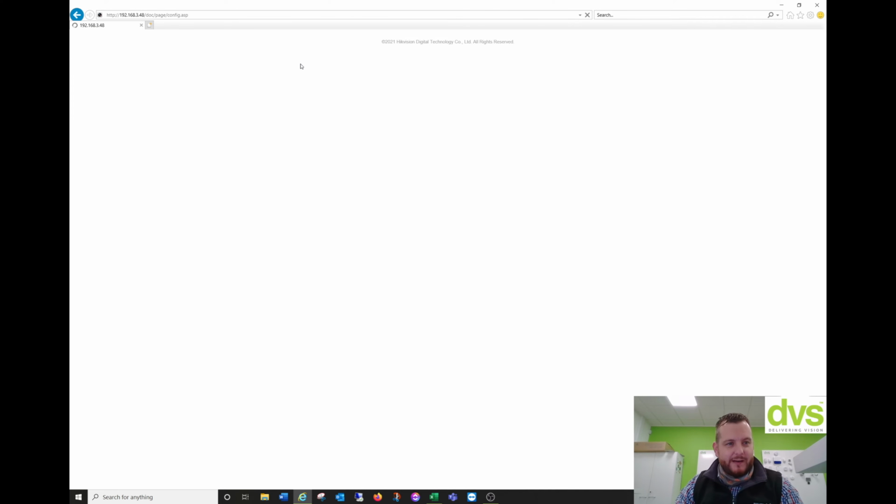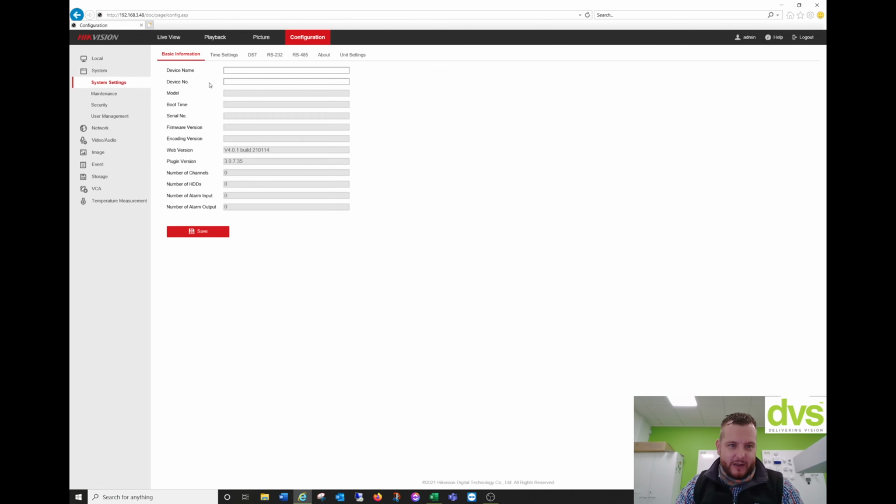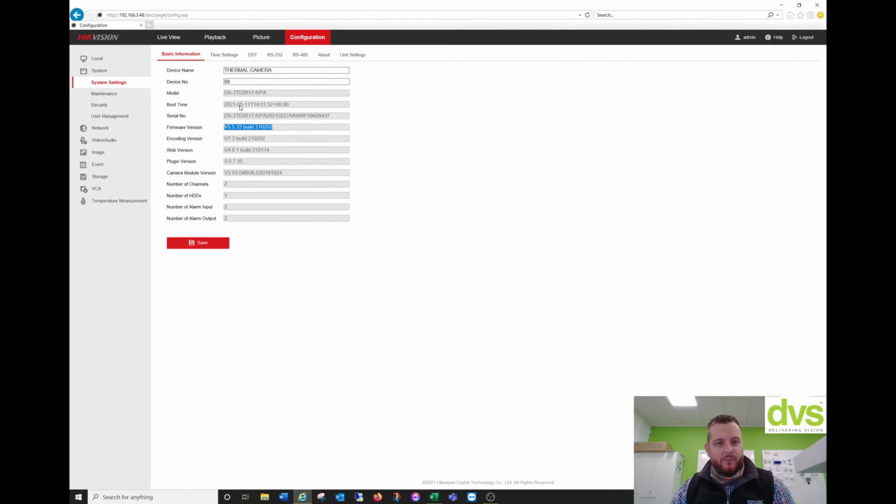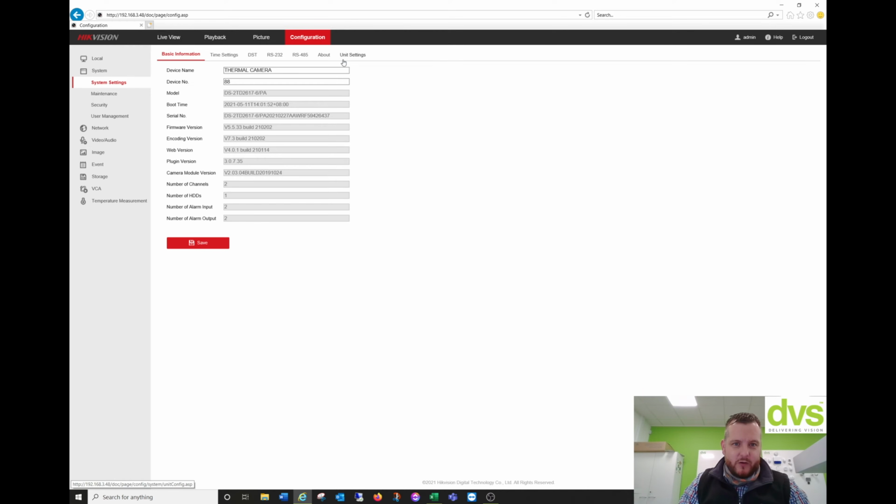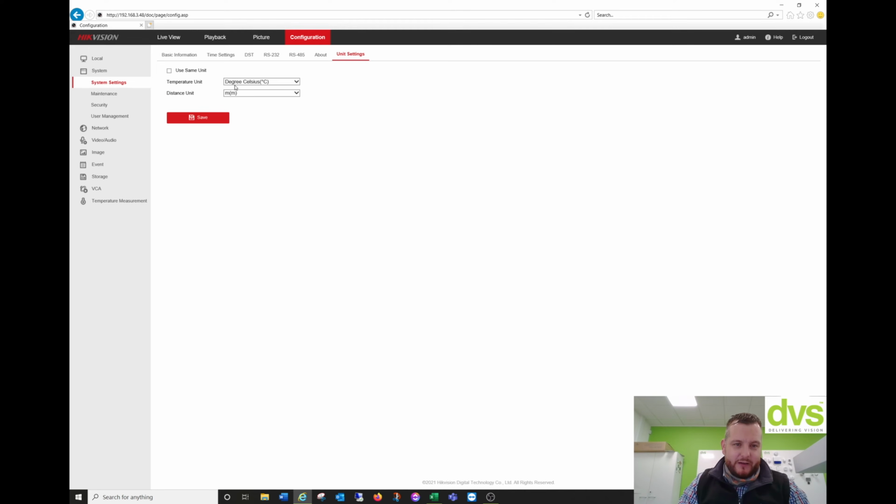So if we go into configuration, the first thing that's always important with a thermal camera is to ensure you're on the latest firmware. If you go to the UK portal, you can download it for this model here. As of filming, this is the latest firmware right now. Will that change? Obviously, depending on when you fit this camera, I expect it to be a later version again. Under system settings, you've got unit settings here. This is where we can change it to Celsius, Fahrenheit, or Kelvin, depending on your temperature measurement needs. We'll use degrees C and meters, but you can use feet, centimeters, or meters.